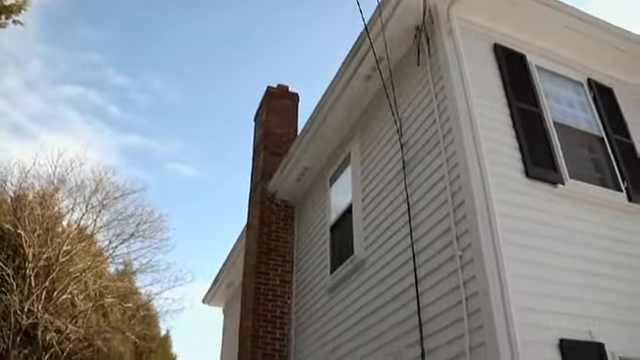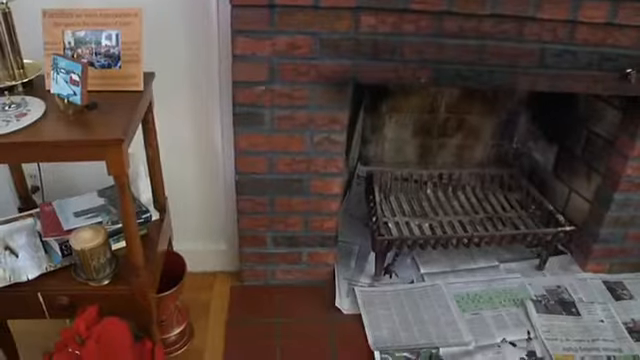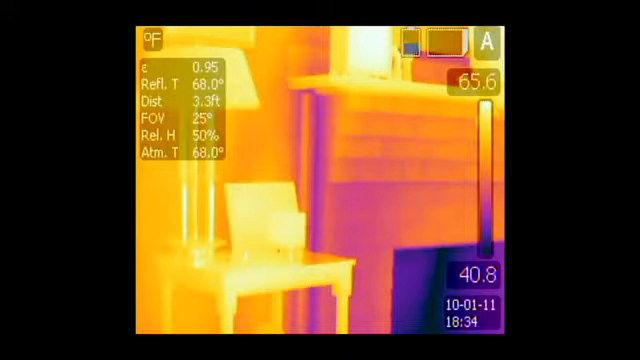The connection between the framed wall and the fireplace, and this will probably show up a little bit more when we do the blower door test, but this already tells me this is an area that I need to come back and look at because it's pretty cold right down along the brick. You can see cold air coming right in from the outside. We'll confirm that once we get the blower door on, then we'll come back with the infrared camera and maybe the smoke stick, and we can certainly verify that that is the case.